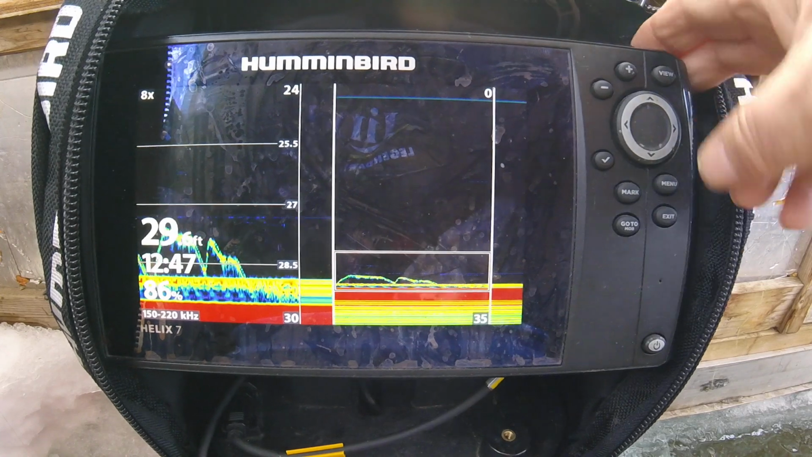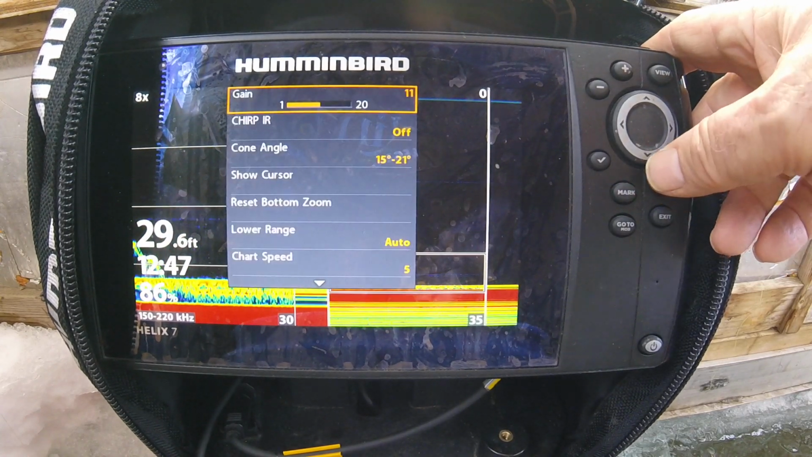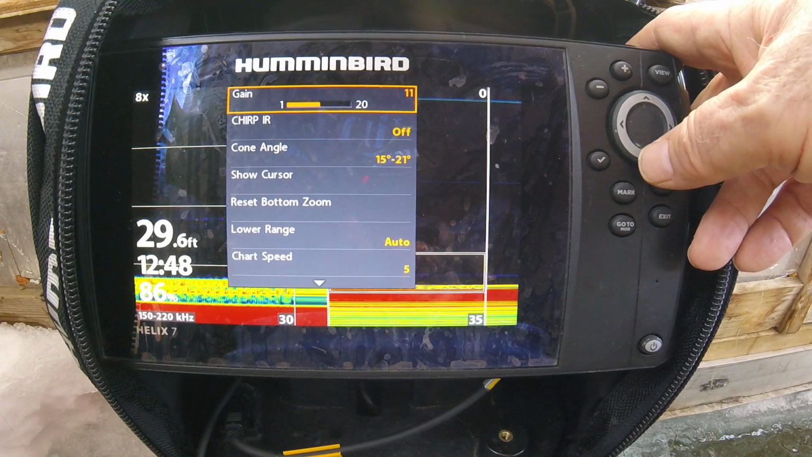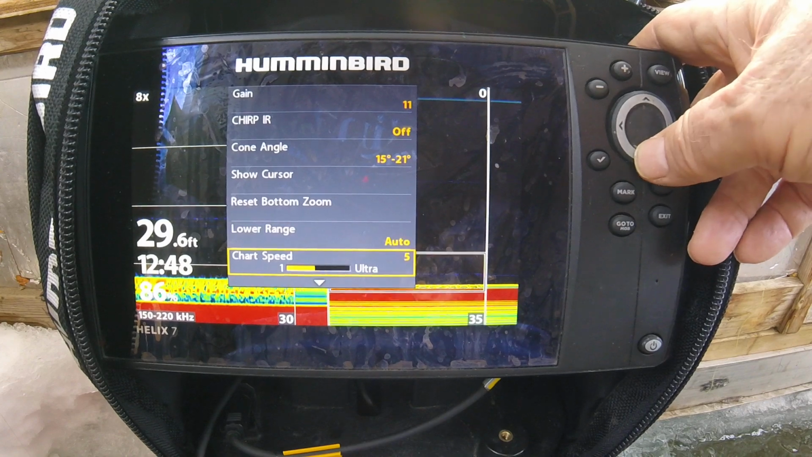Now, one other thing, then we'll wrap this up. Hit this menu again, and you get all this stuff. You get the gain, you get the chirp. My chirp is off. I don't know why. I don't mess with that. Show cursor. I don't need that. I don't need lower speed. I don't need any of this.